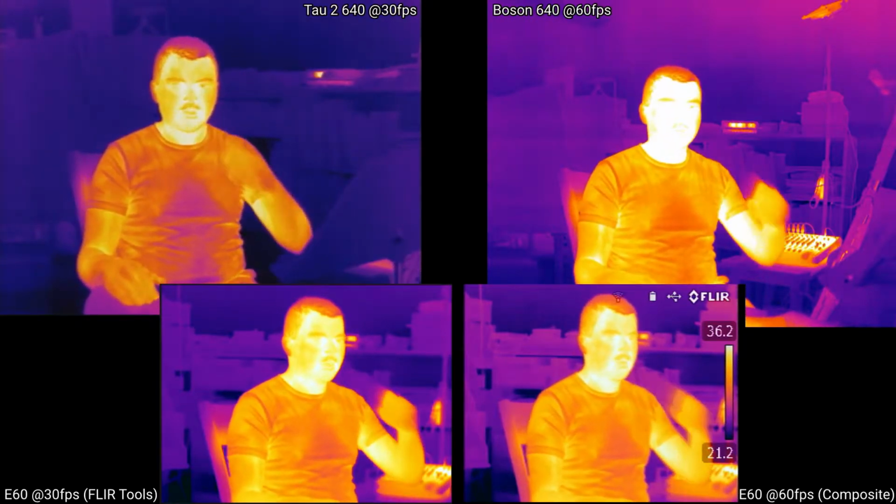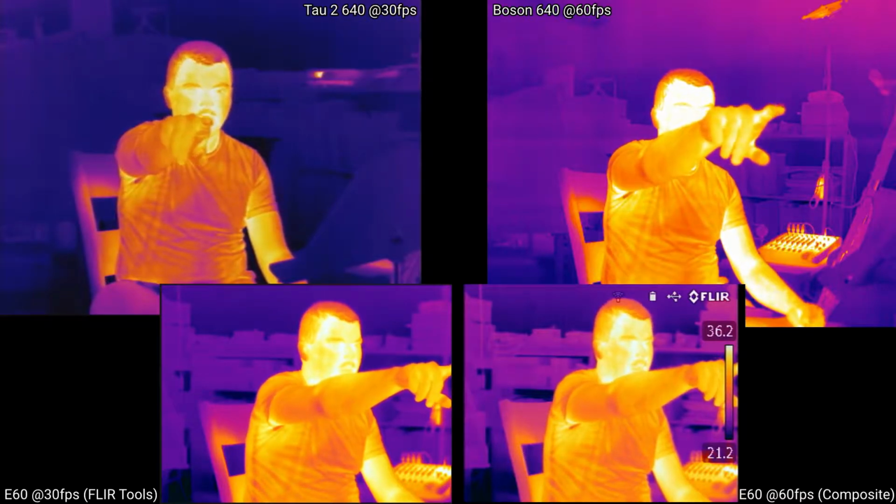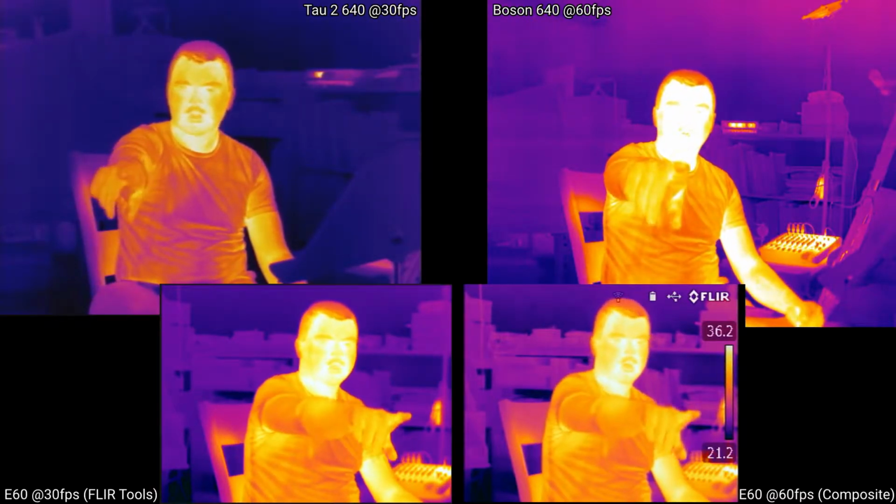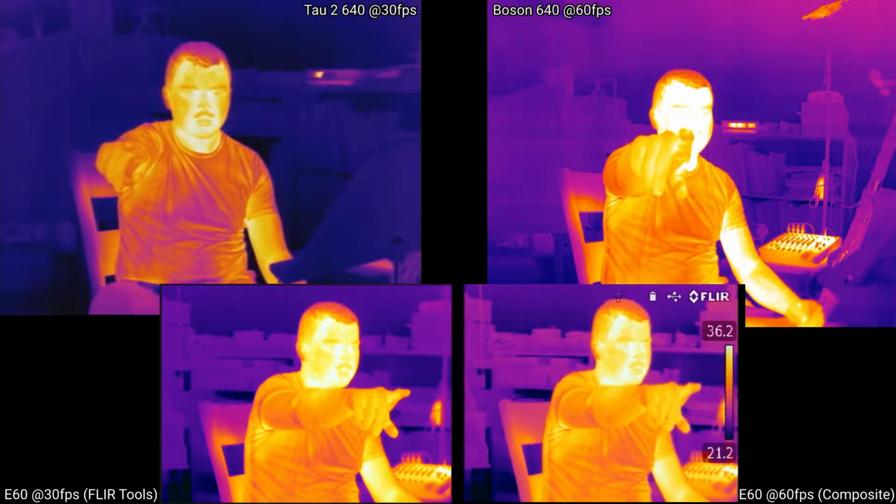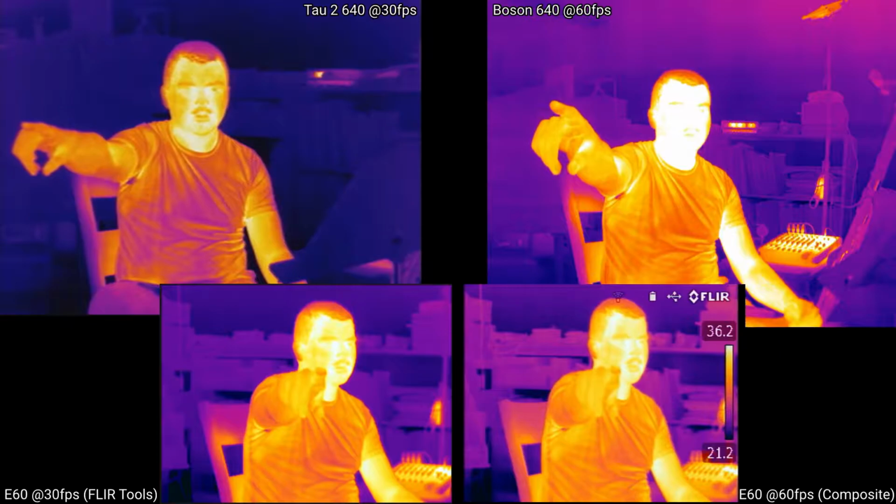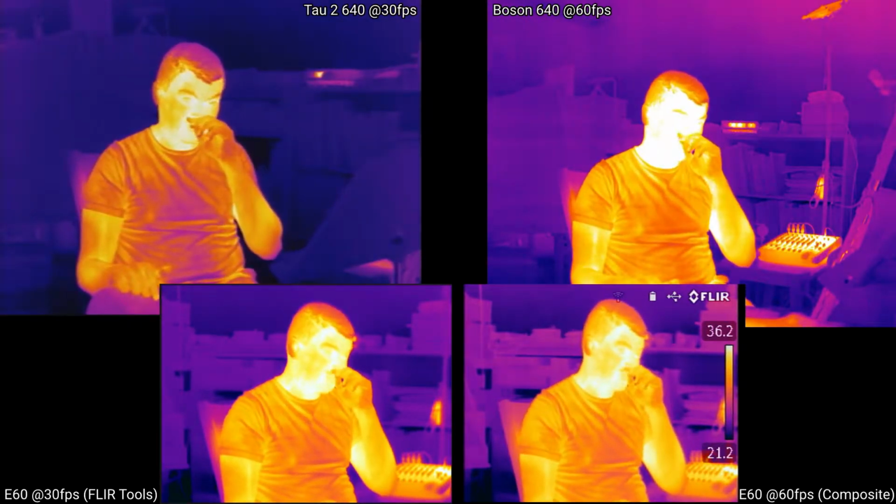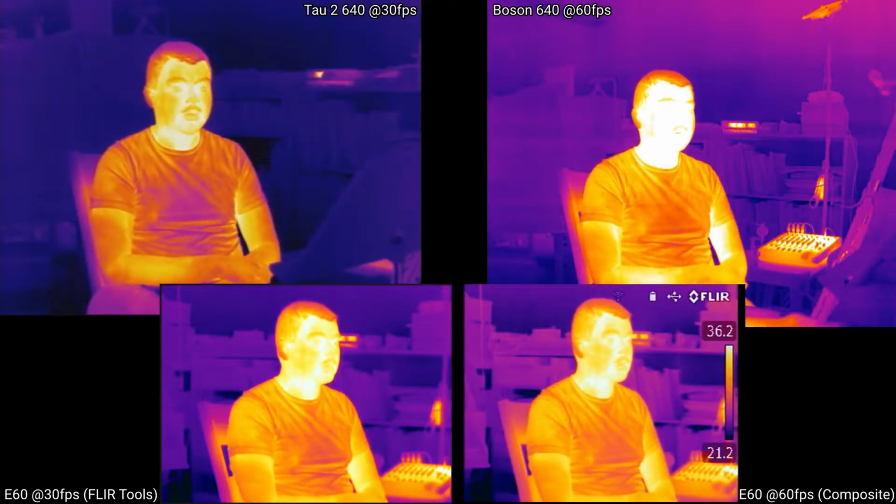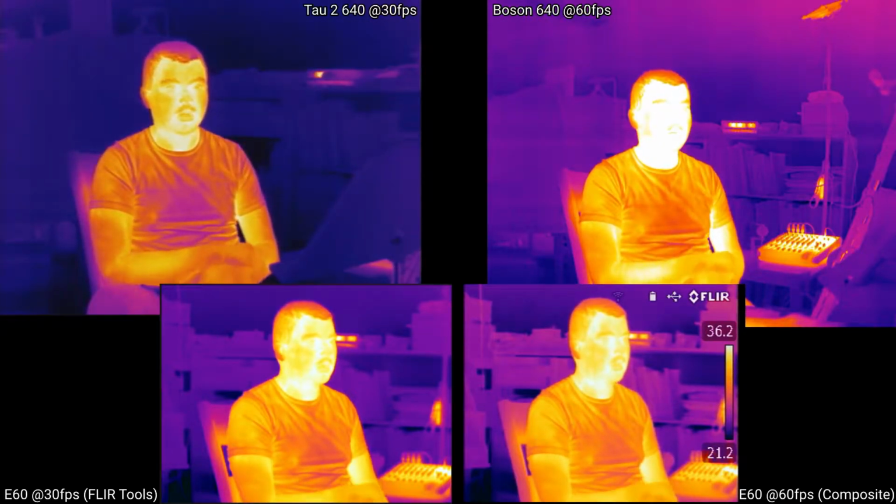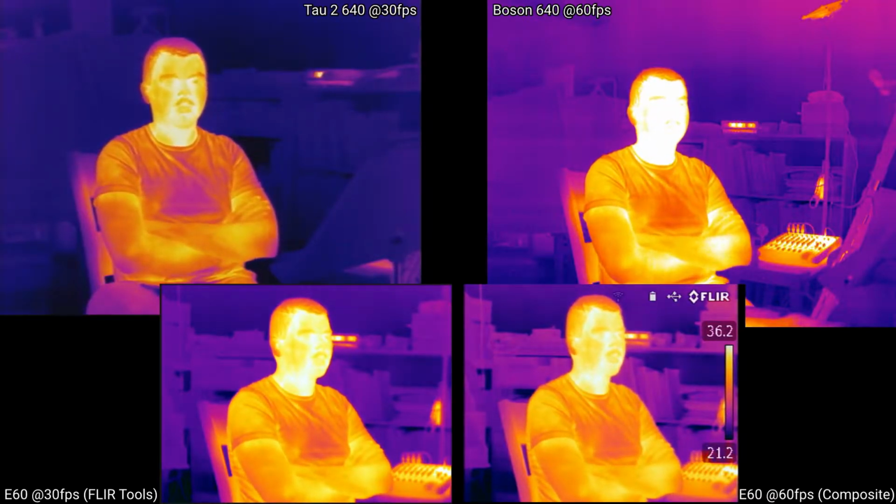So, comparing these cameras, we've got a FLIR Tau 2 640 at 30 hertz. We've got a FLIR Boson 640 at 60 hertz. And we've got a FLIR E60 at 60 hertz nominally. You can see in the top left, that is the Tau 2 as is marked, and it's being read through composite video, which is my biggest complaint with the camera, really.